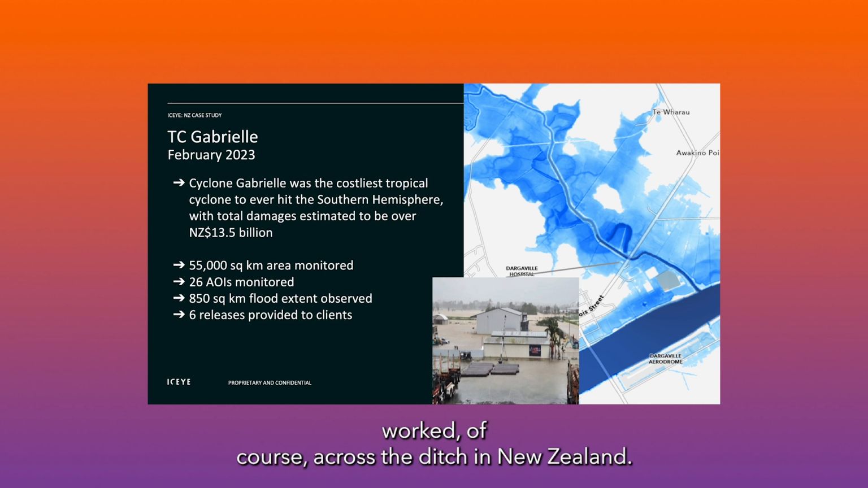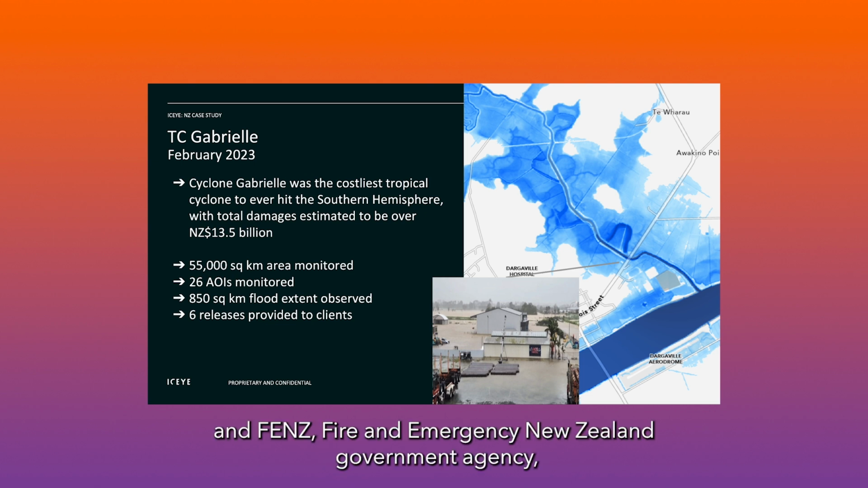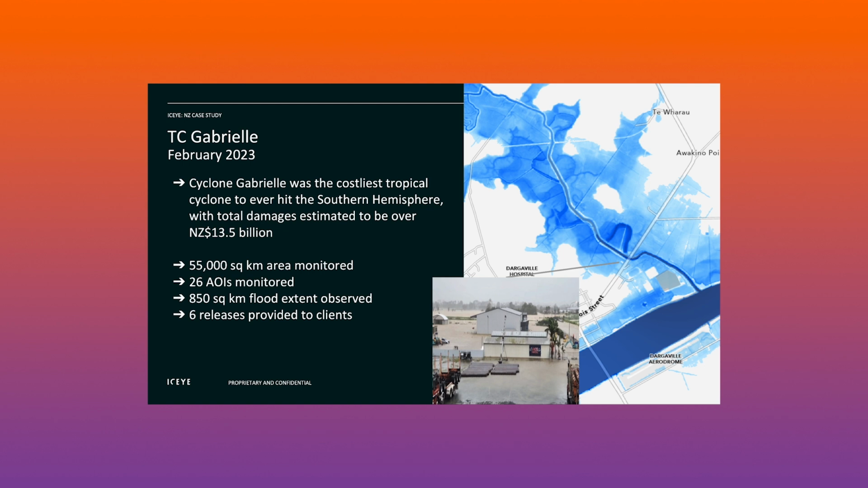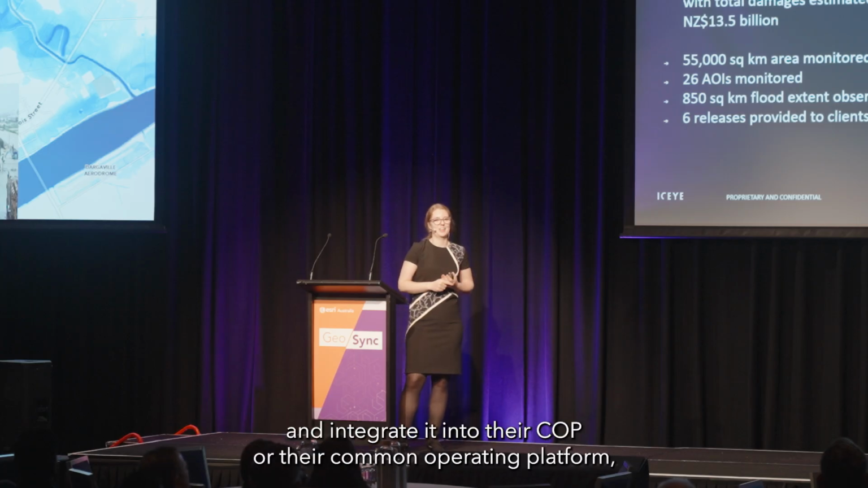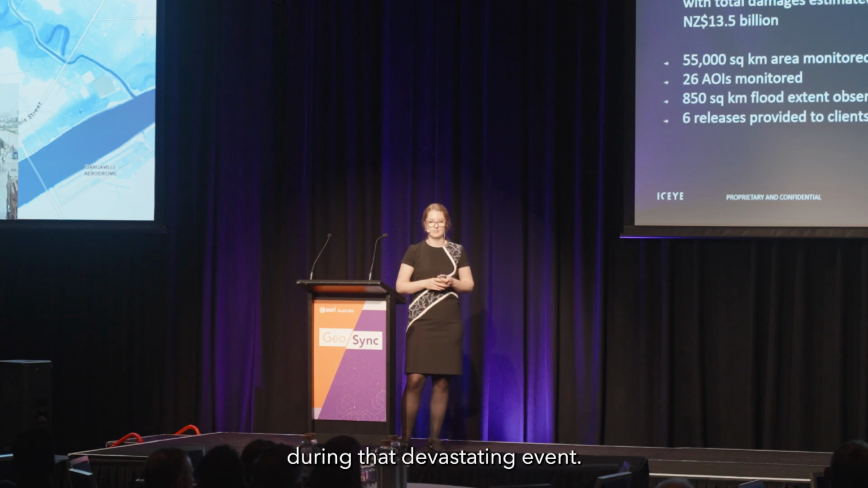Now, we've worked, of course, across the ditch in New Zealand. We worked earlier last year during Cyclone Gabrielle with Eagle Technology and FENZ, the Fire and Emergency New Zealand government agency. They were actually able to take our flood insights and integrate it into their COP, or their Common Operating Platform, allowing local councils to benefit and plan during that devastating event.